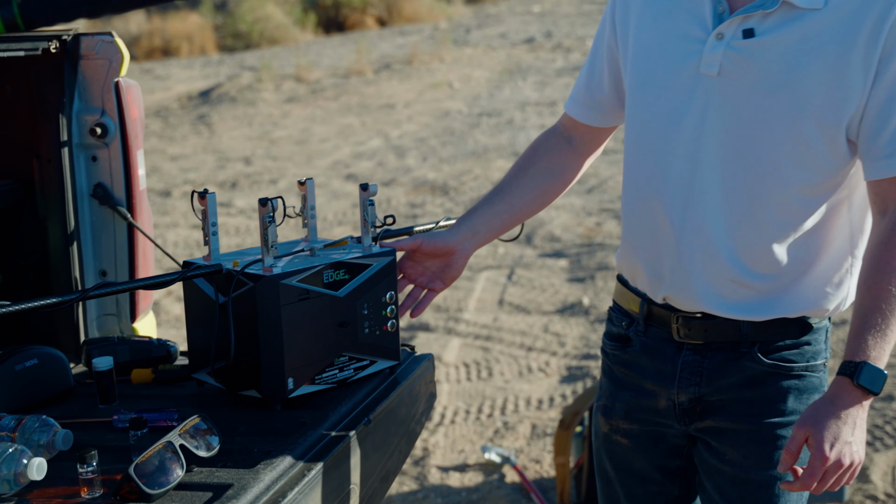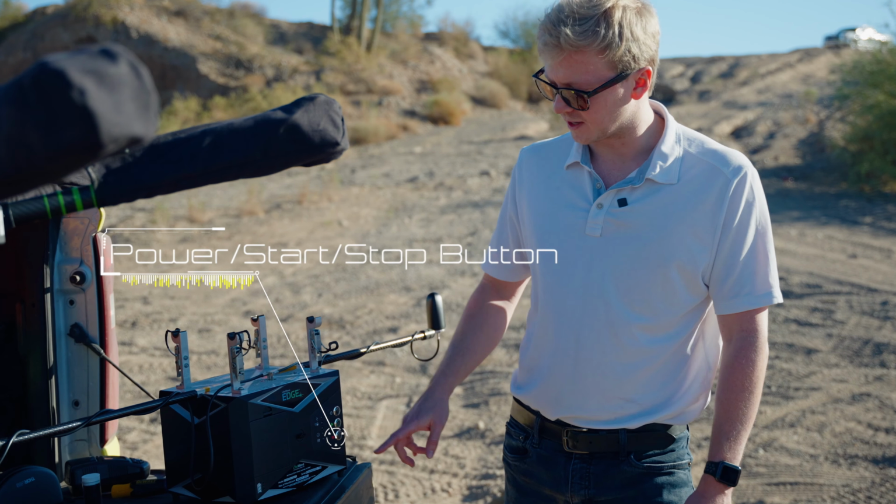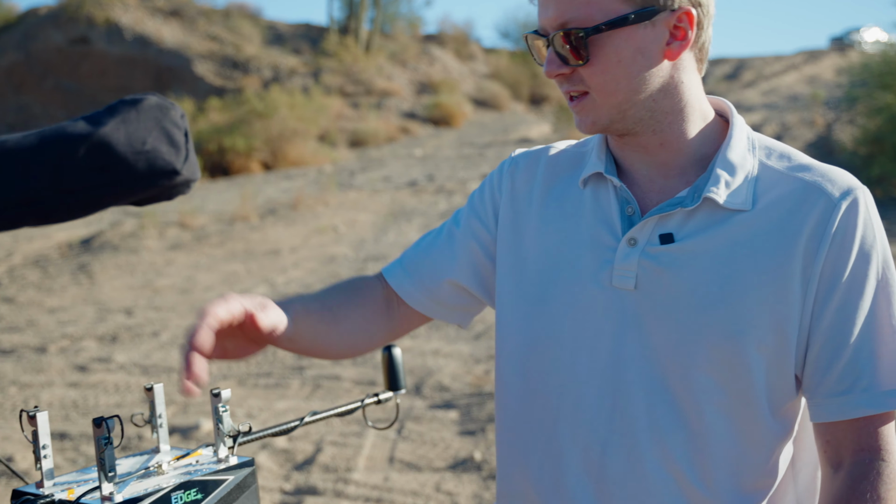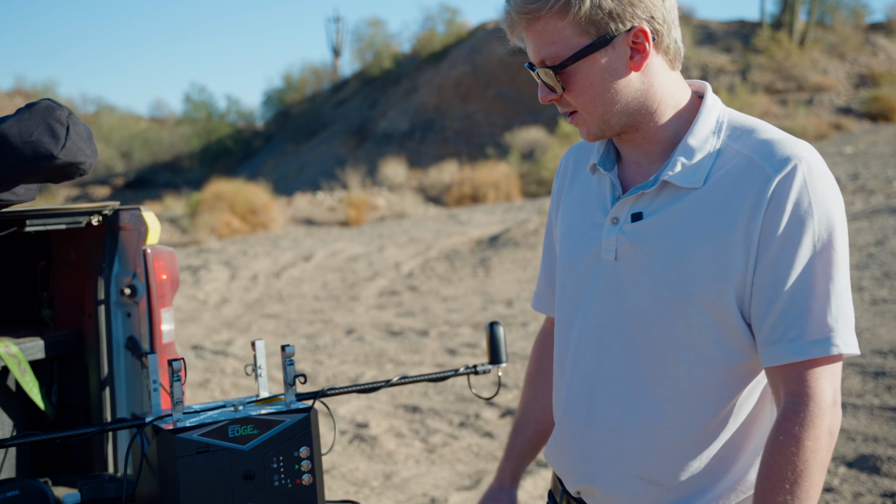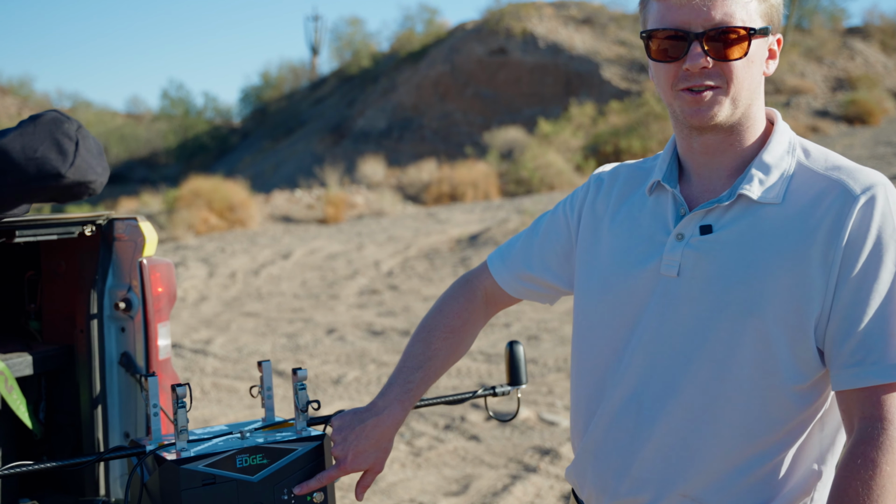So how it works, there are only 3 buttons on the entire system: a power button, a start button, and a stop button. What you're going to be looking for are certain indicators to know when the system is ready. Once you've mounted onto the UAV, you'll push the power button to power the system on. It's going to look for the USB to make sure there's something to write the data to, and this USB indicator light will turn green.